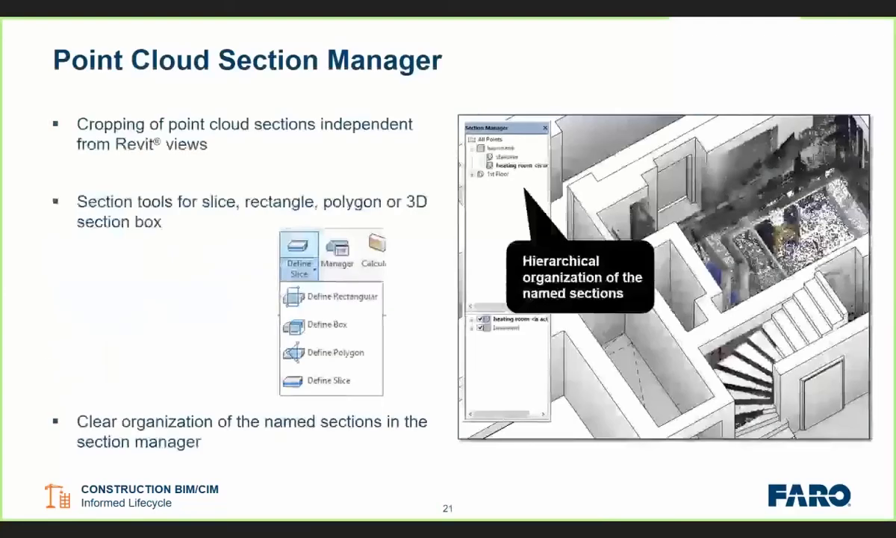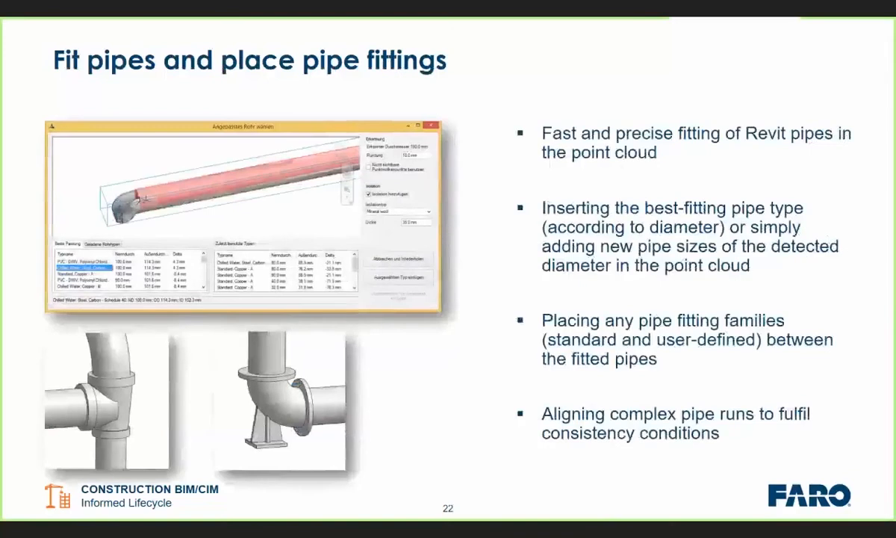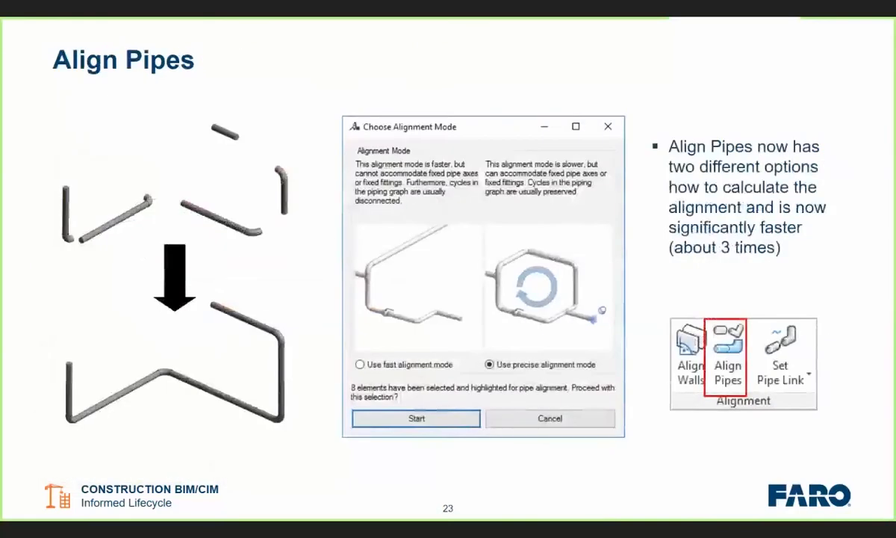So what we have got to allow us to do this easily is some section management tools. So I can crop down the point cloud and save regions of the point cloud and move through slices, which is really handy when you've got a plant type environment. And we've also got some tools for fitting pipework to the point cloud. Obviously very similar outlined there to our fit wall command. And we're going to look at that in a little second now. But obviously once we've done that, we might want to align those or join those all together in the same way we did the align walls tool.